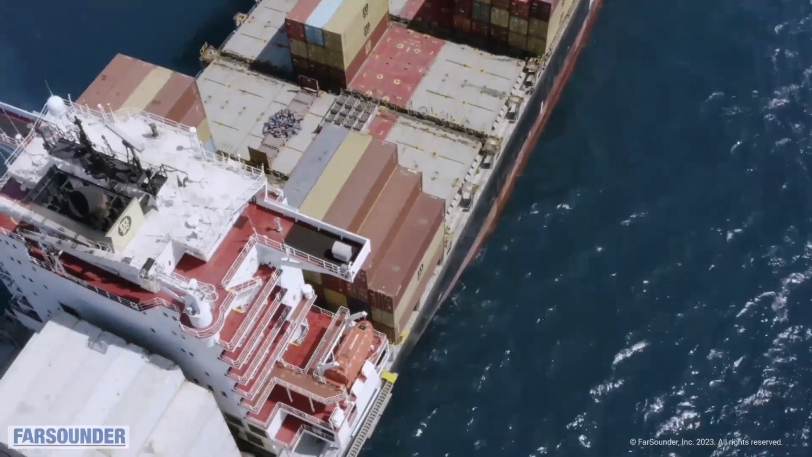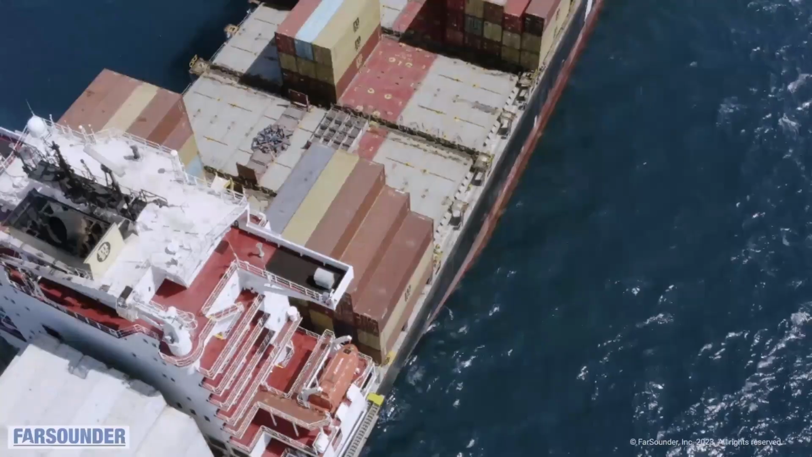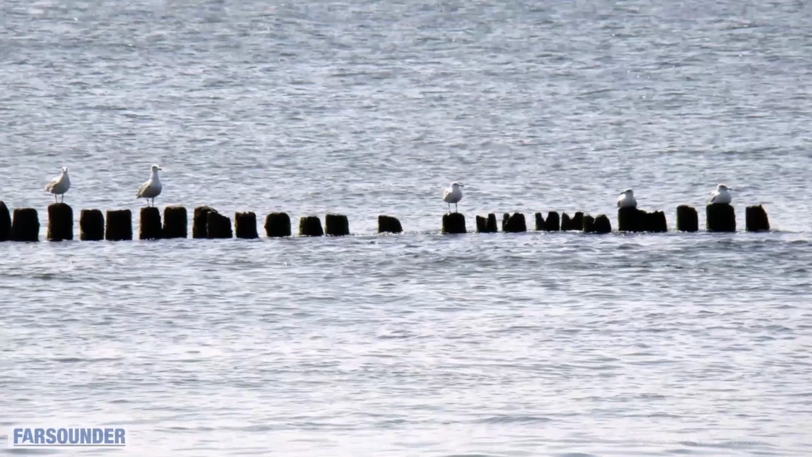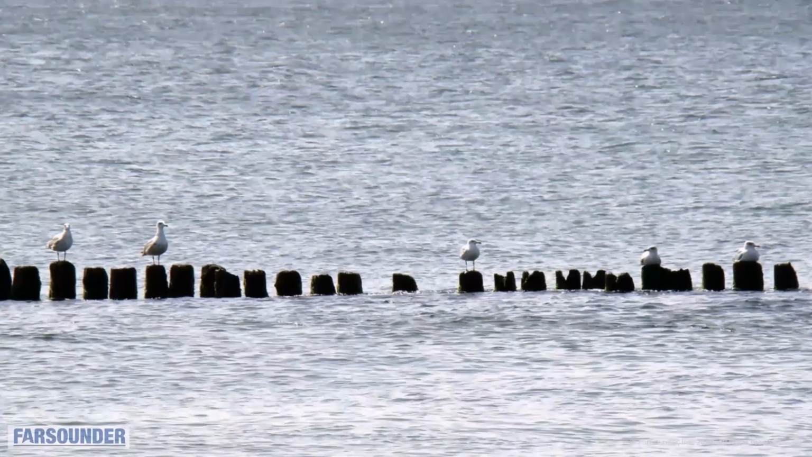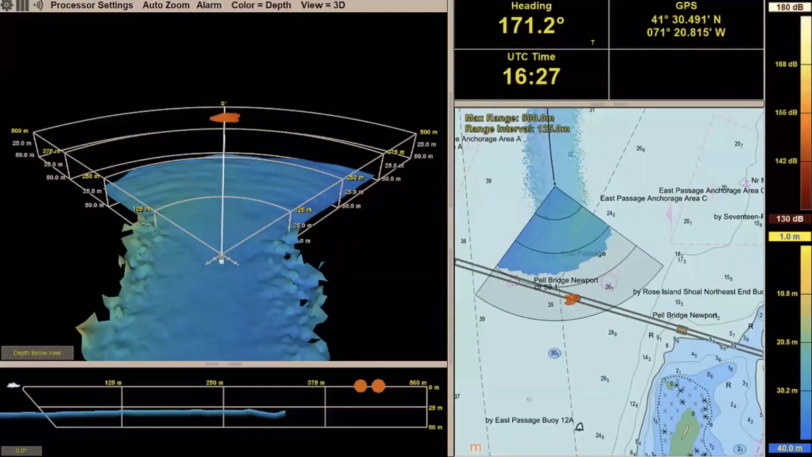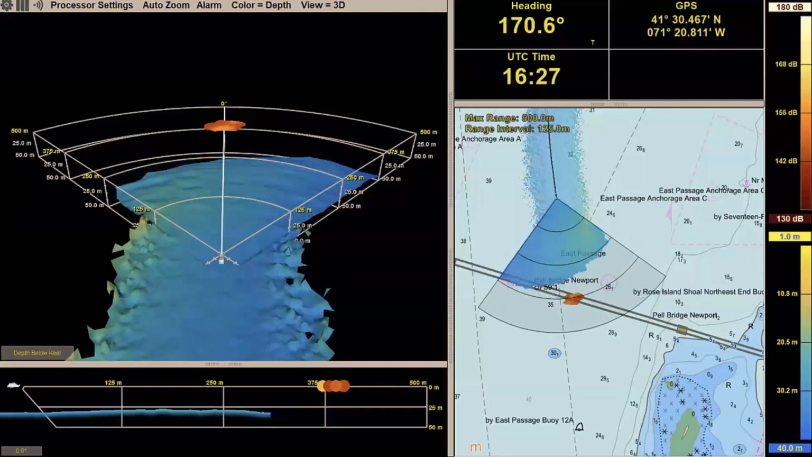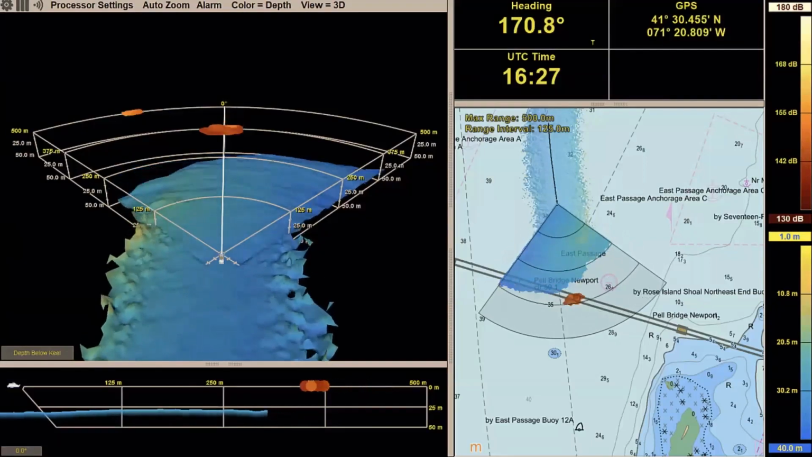Of course, lost shipping containers are great sonar targets when they're floating at or below the sea surface, and any other unknown obstacles such as old wooden piers and breakwaters. Our products are intended to provide the vessel with a clear picture of what's underwater ahead of the platform.